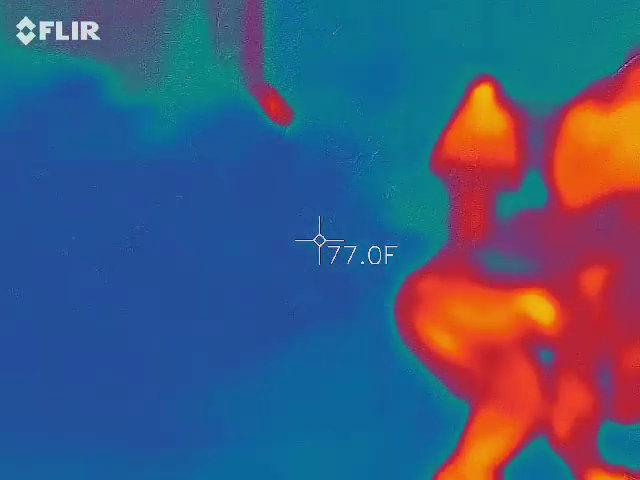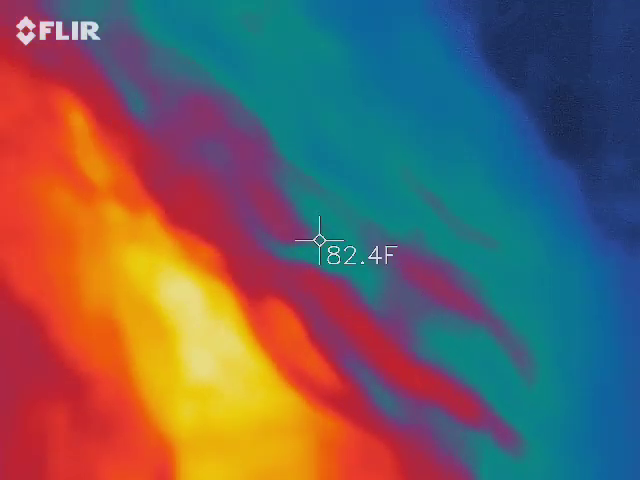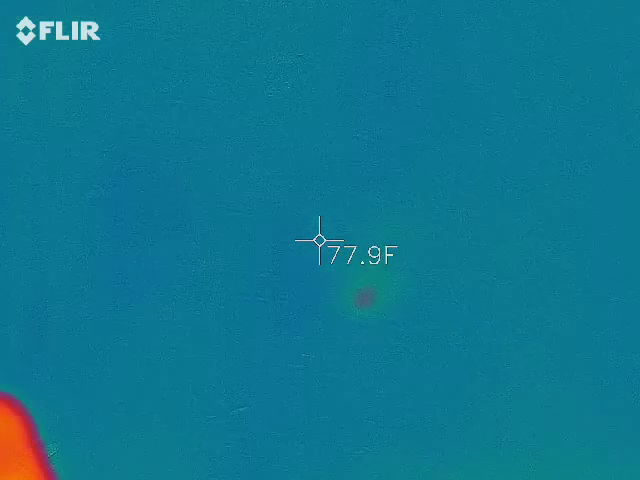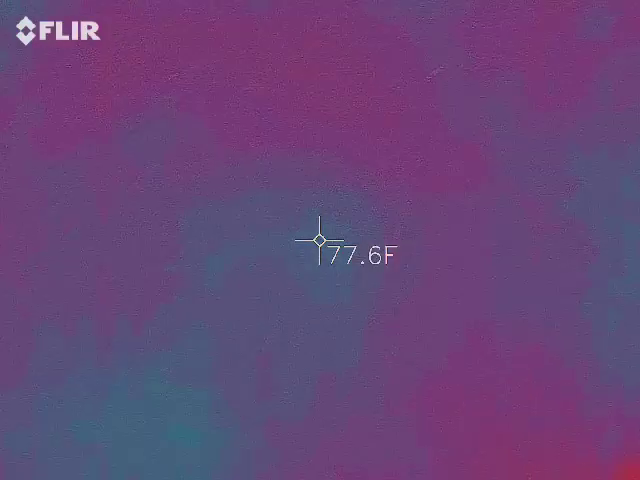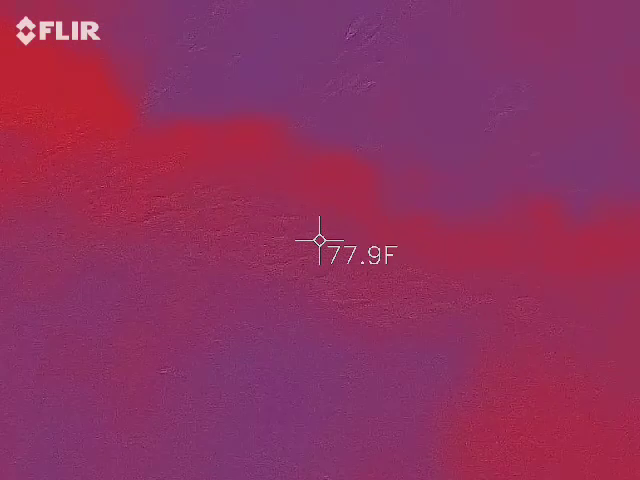Is this the hand? Yep, it's right here. Look, you can see the hand. She said California is very, very good. Very different.